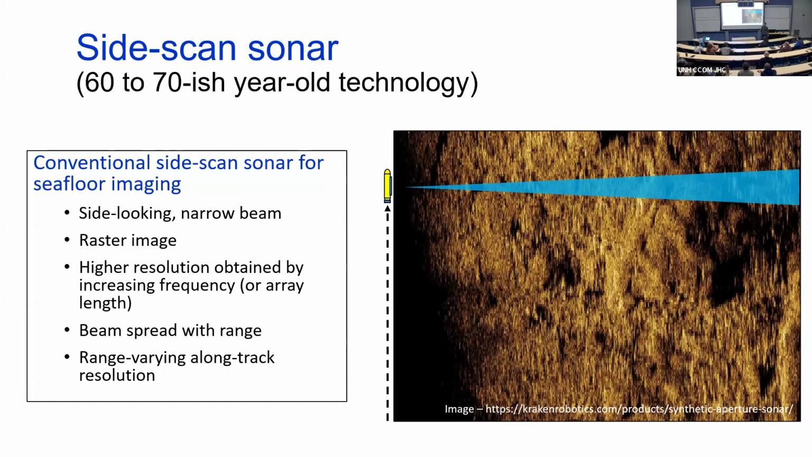If you want a high resolution image, it's only in angle. So you've got a single physical array, you get resolution in angle. So as you go out in range, you get a range dependent resolution, so that when you're at the far ranges, it's pretty crappy. You may have a 1 degree beam and you may have 5 centimeter resolution in here. You're going to have 75 centimeter resolution out here. So that's a drawback of side scan sonar systems.